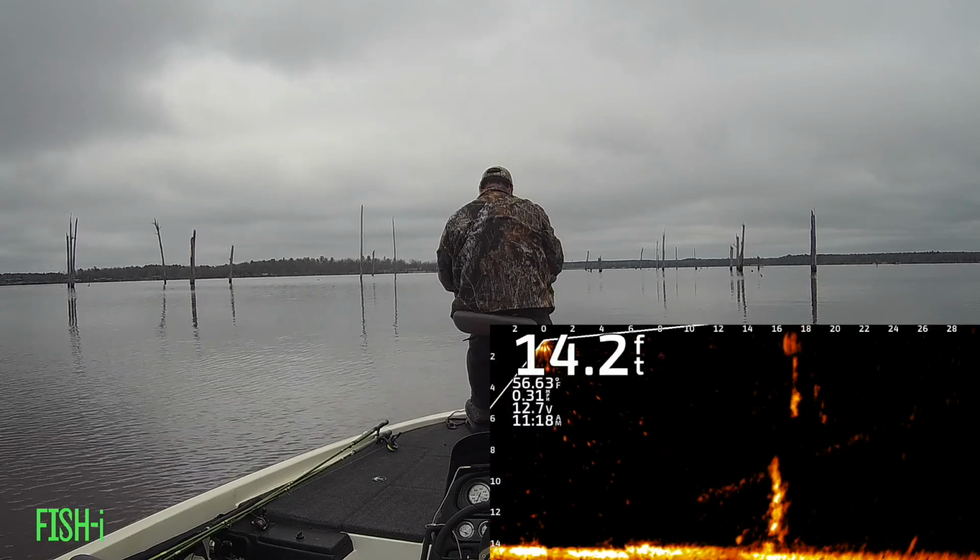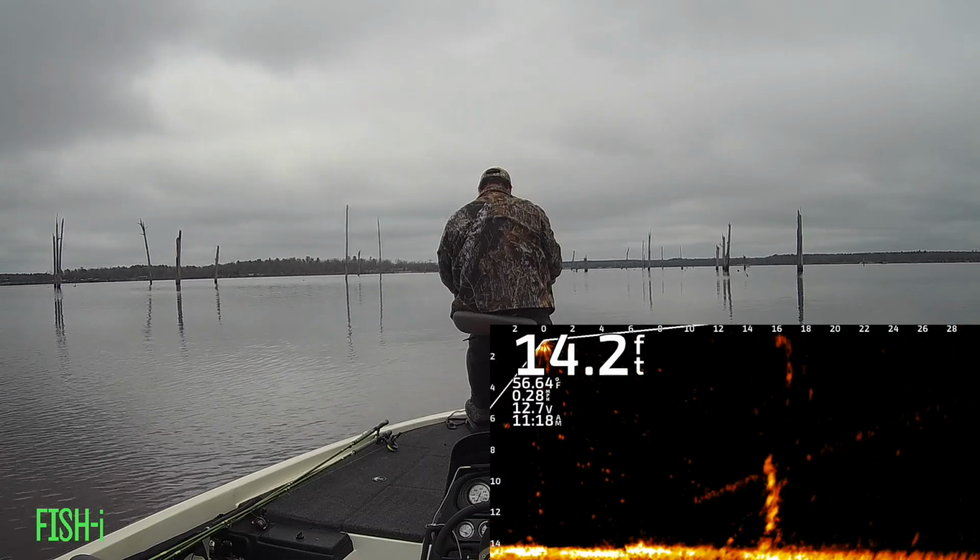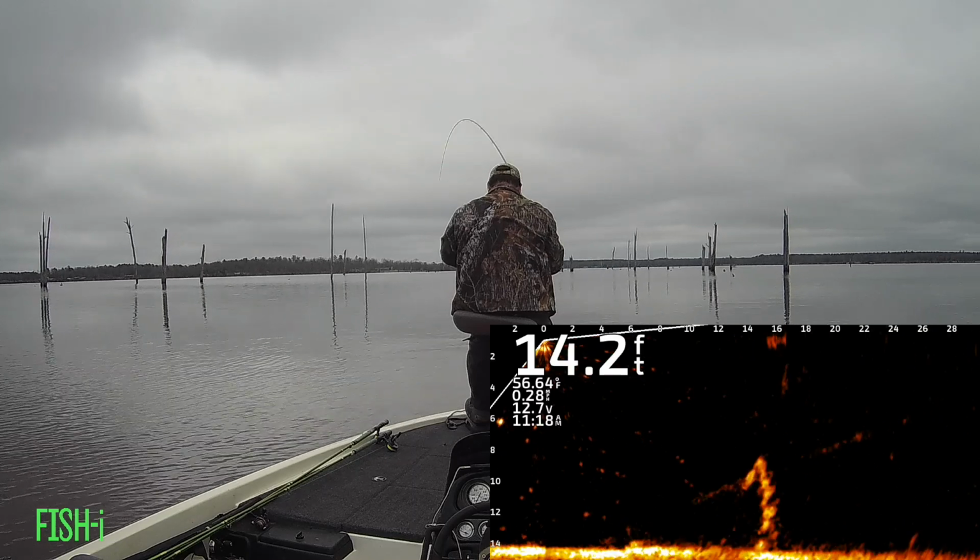There's 2 or 3 fish on this standing timber. Look like a totem pole down there. One of them wants to play.